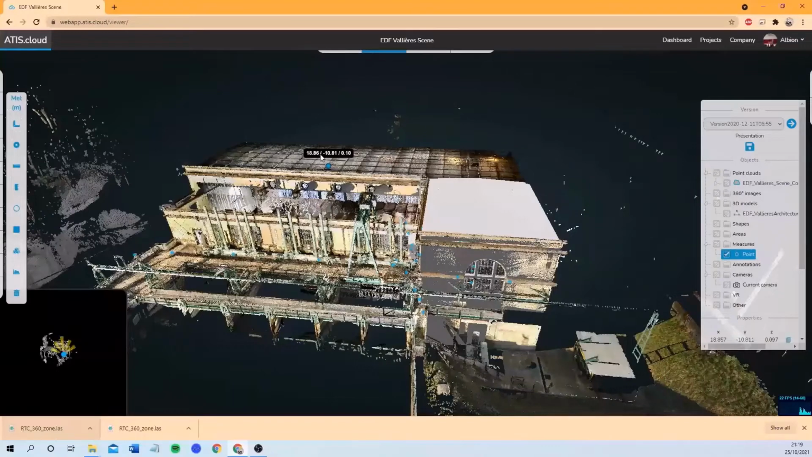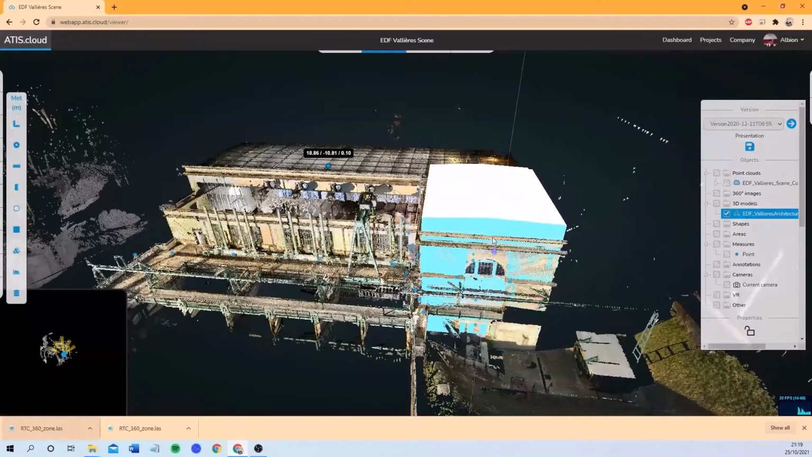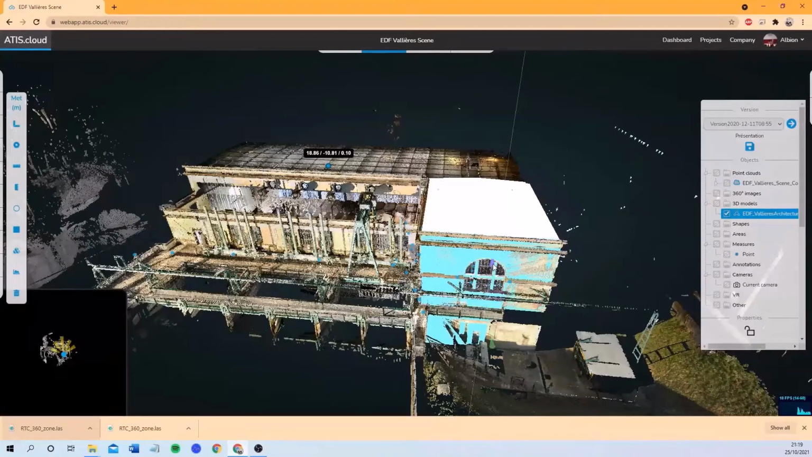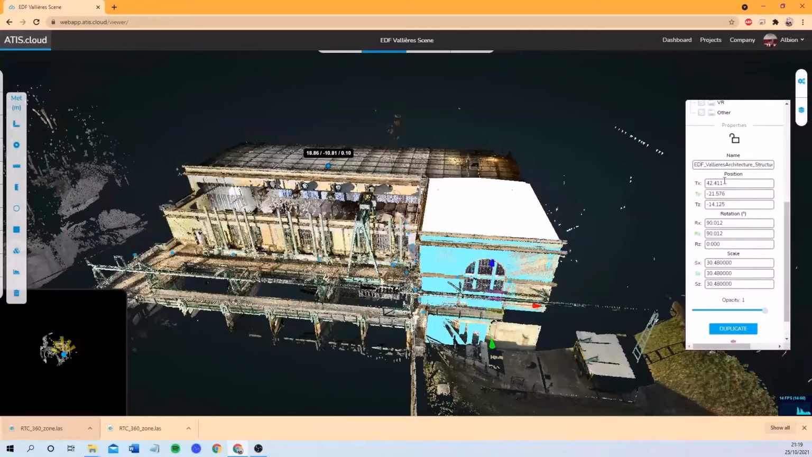In this case, ATIScloud offers you different possibilities on how to align the data. You can either directly click the 3D model on the right side, and you have these lines over there where you can align the 3D model, or you can be more precise and give coordinates over there. So you give exact coordinates and the 3D model will go to those exact positions.